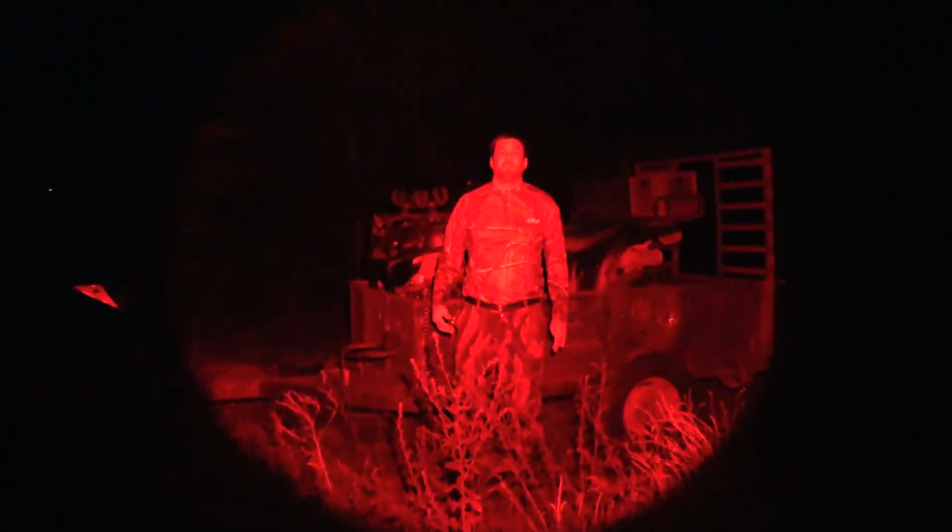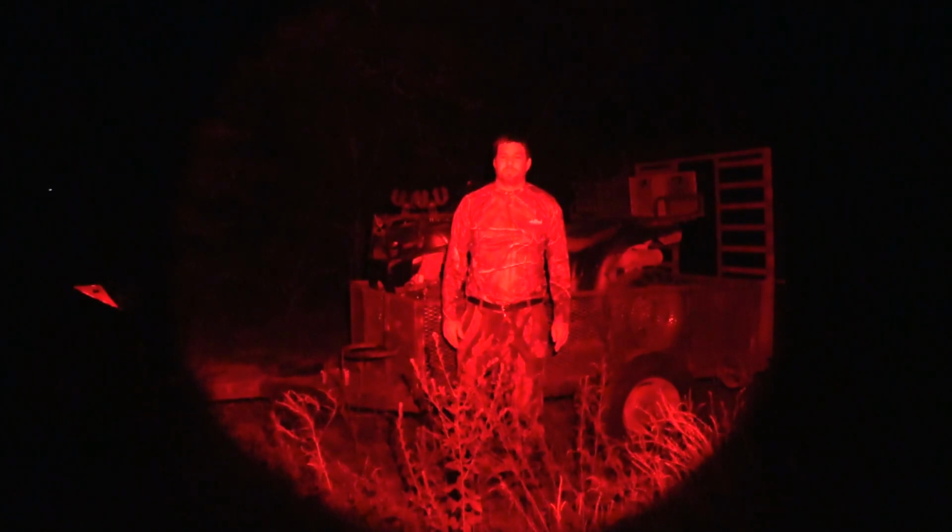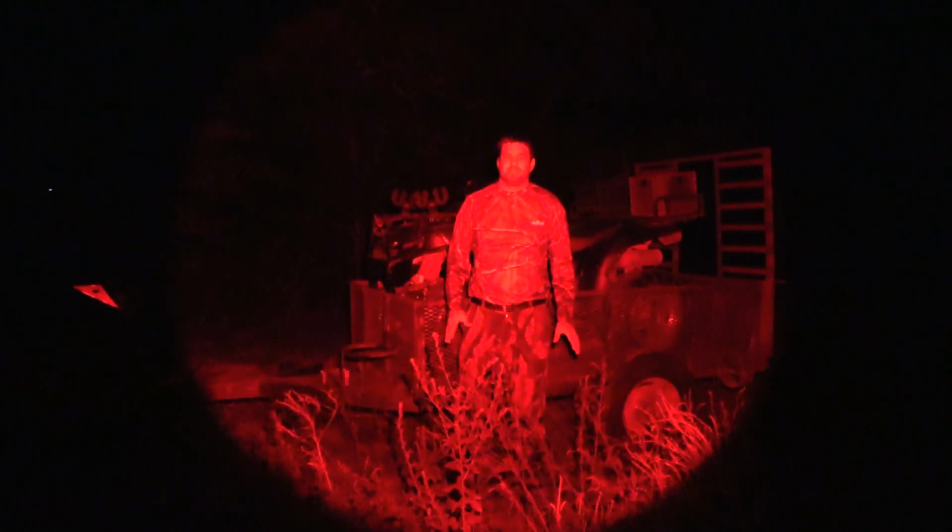Alright guys, I just pulled up this piece of property in Georgia. Finally, I got some property in Georgia, and it's only about an hour and 15 minutes from my house, so I'm really excited about that. I came down here today and scouted it out. I found some places where the pigs have been rooting.